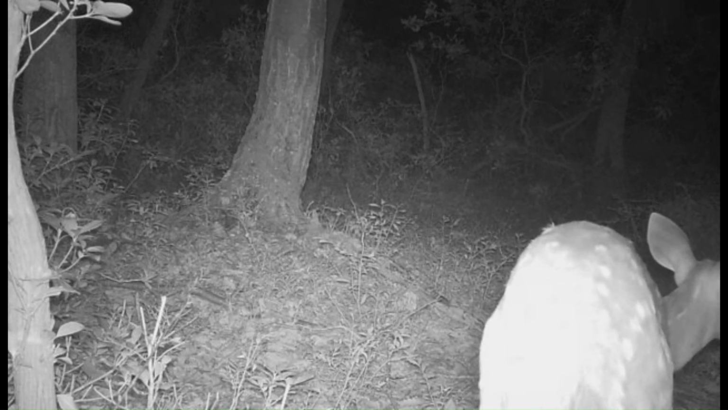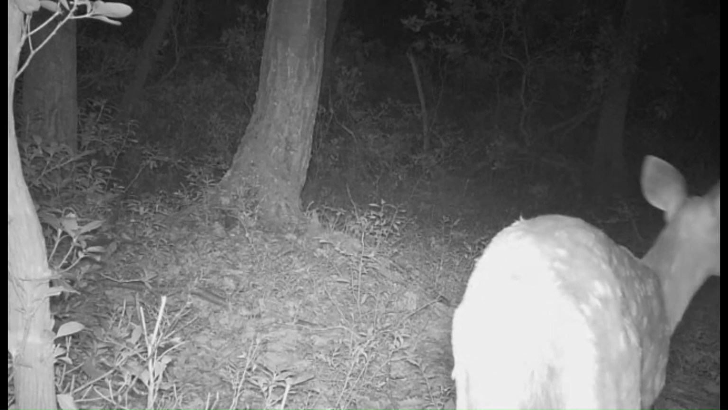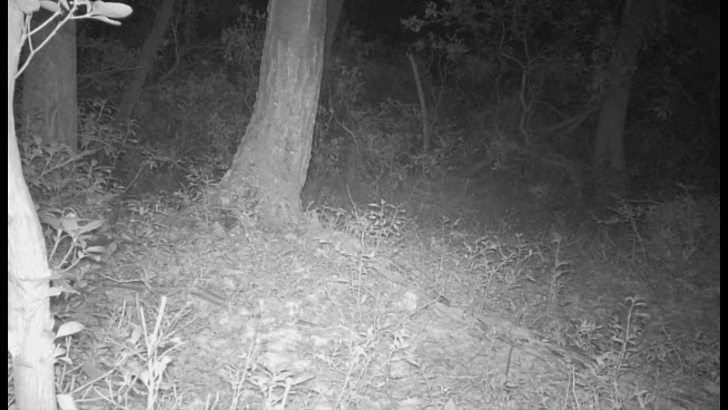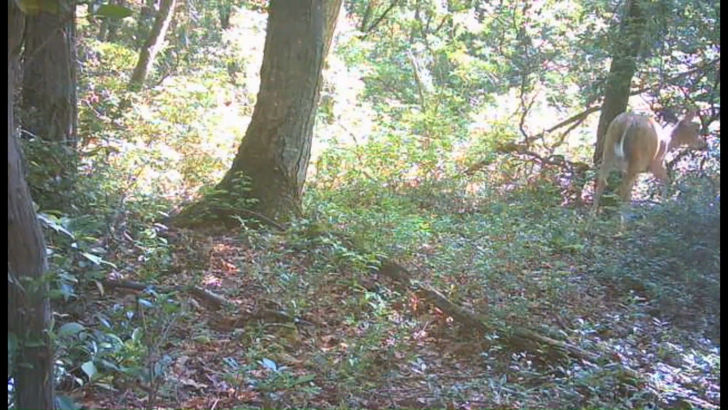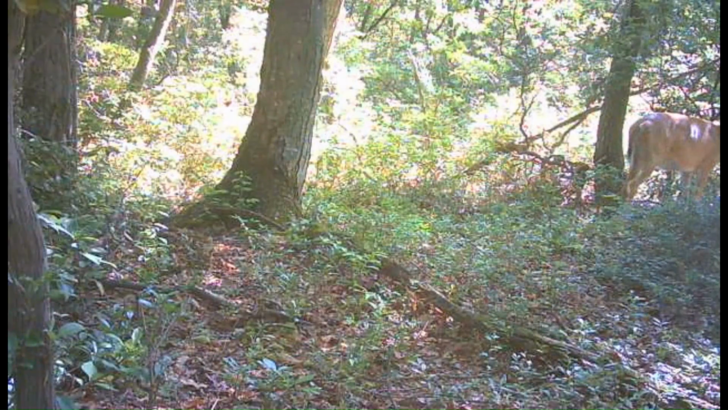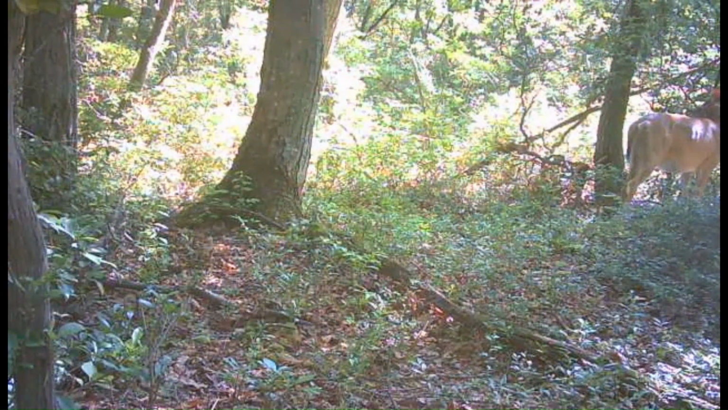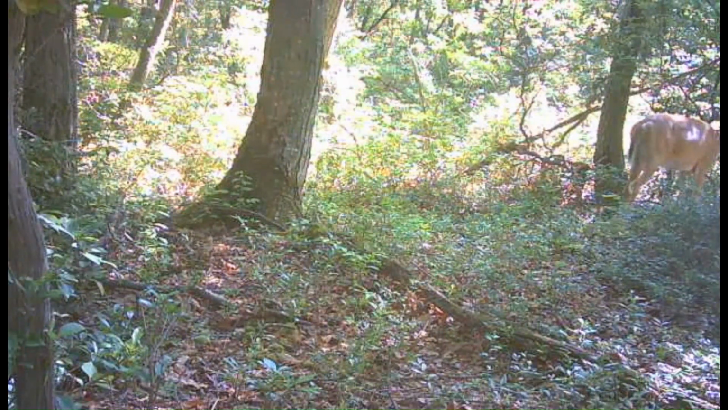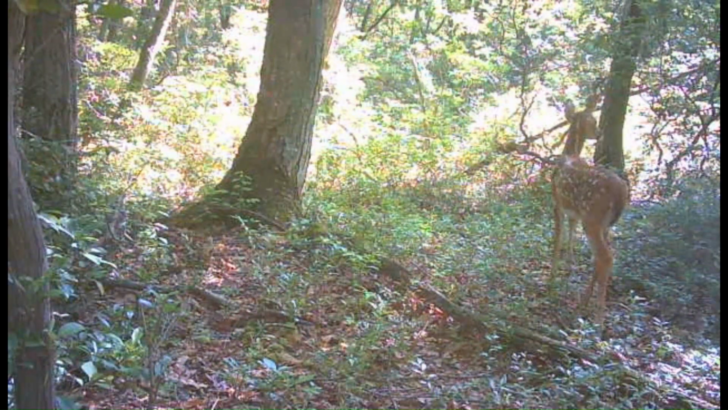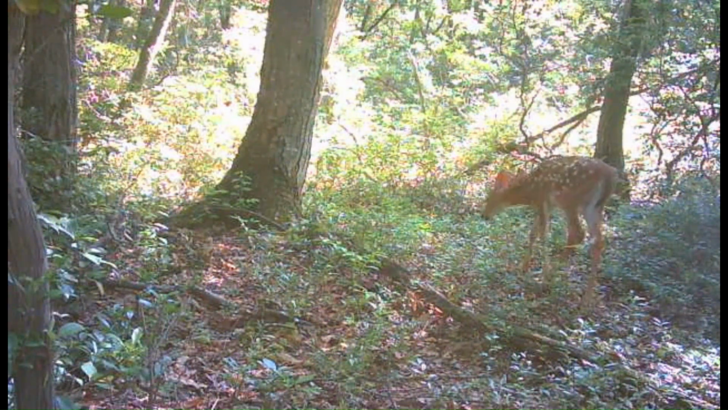We got the fawn in there at night. Oh, wandering right through. If it's the same day, the fawn following her.